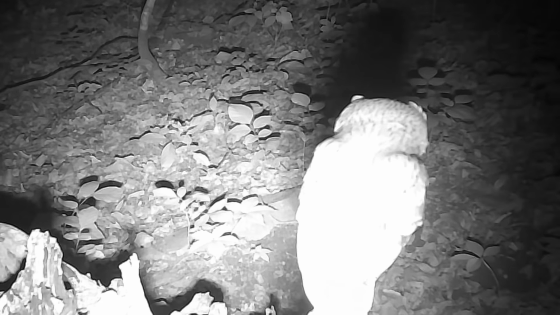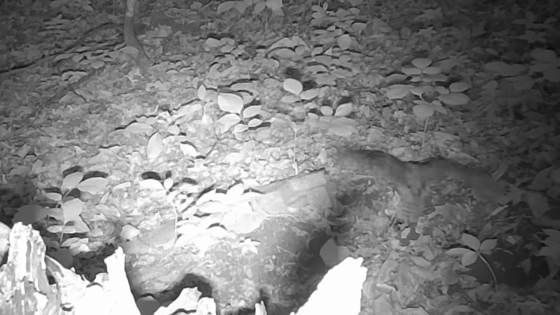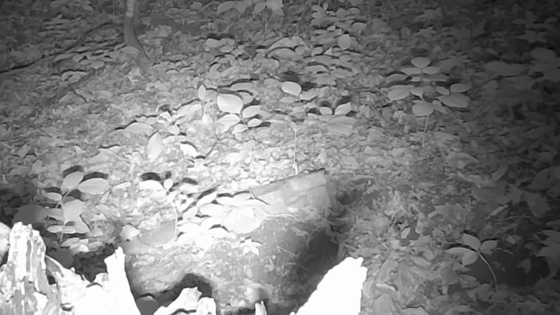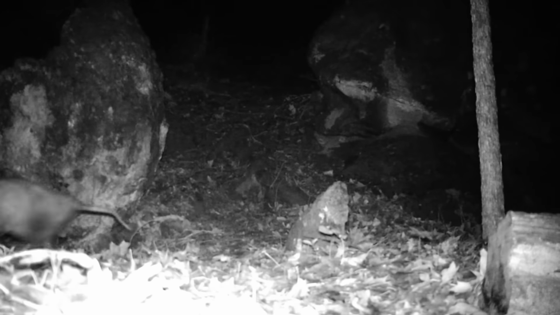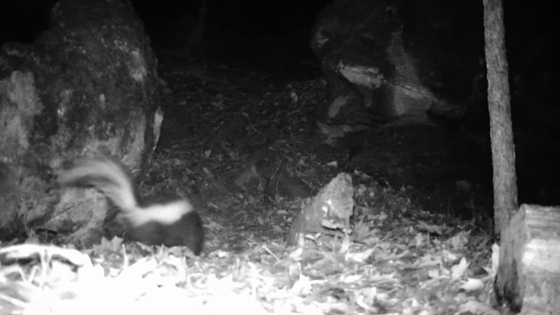And at the salt block, the deer enjoying themselves, night or day. And at the log, this looks like a screech owl sitting here on the stump, hunting, looking for a little field mouse. You'd think he got one there, but he did. And at the cut, a little possum moving through. And a skunk.